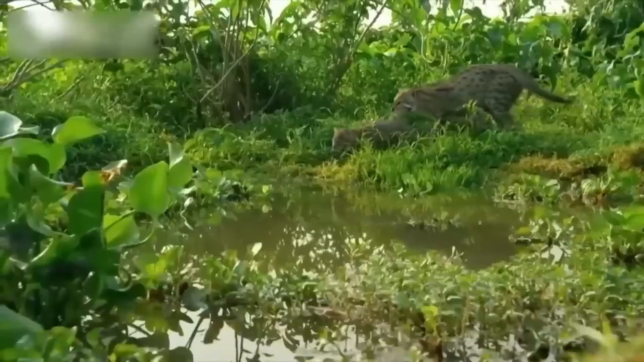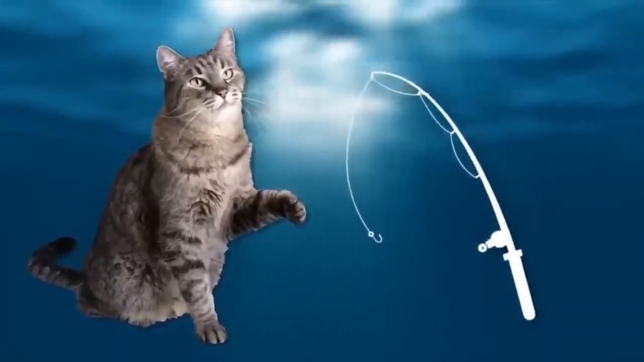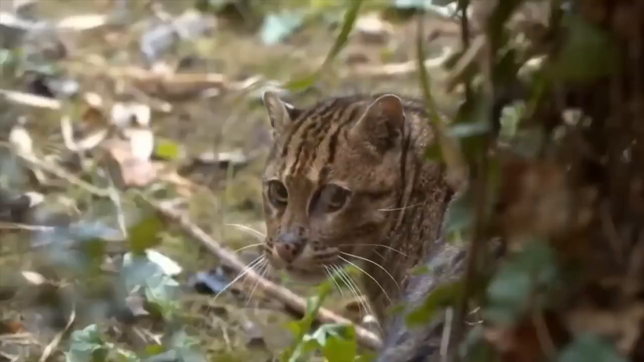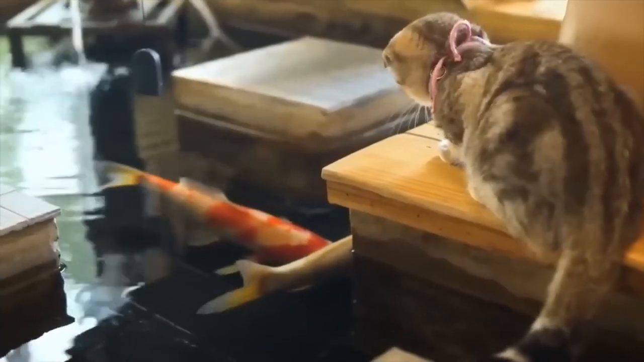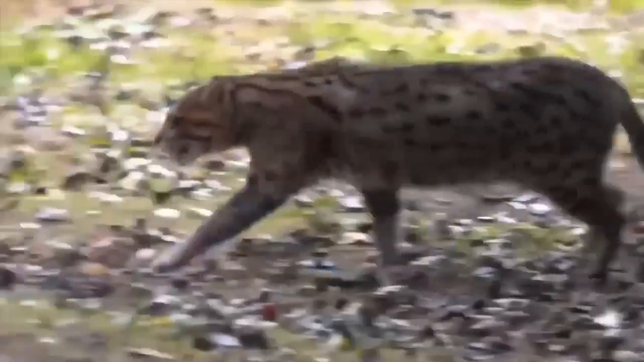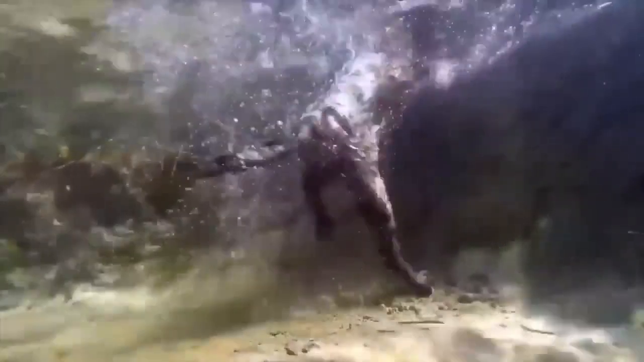Have you ever heard of a fishing cat? No, it's not a cat that likes to go fishing with a rod and reel. These adorable felines are the only ones in the world that specialize in catching fish. While other cats may nibble on a fish occasionally, these guys are pros at it. Found in South Asia, fishing cats are known for their unique hunting style. They dive face first into the water to ambush their prey.